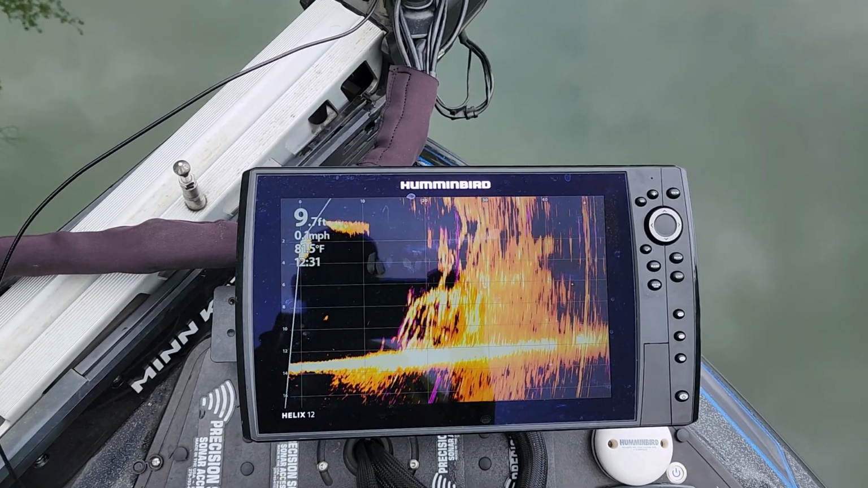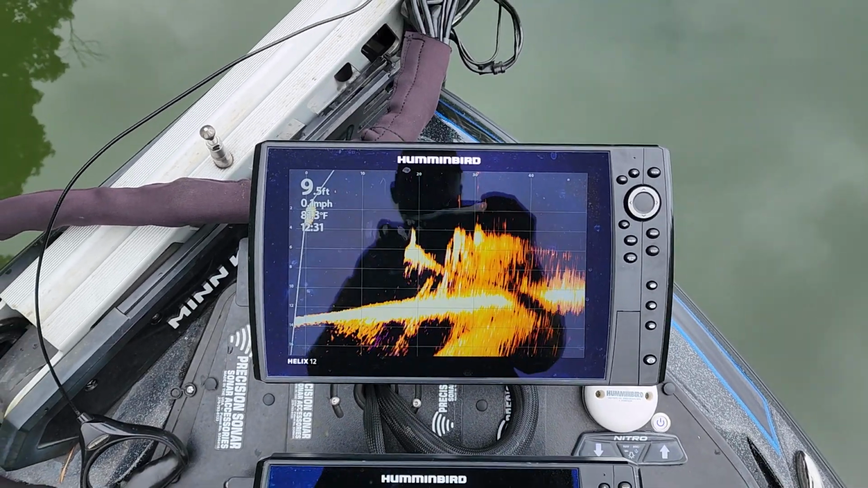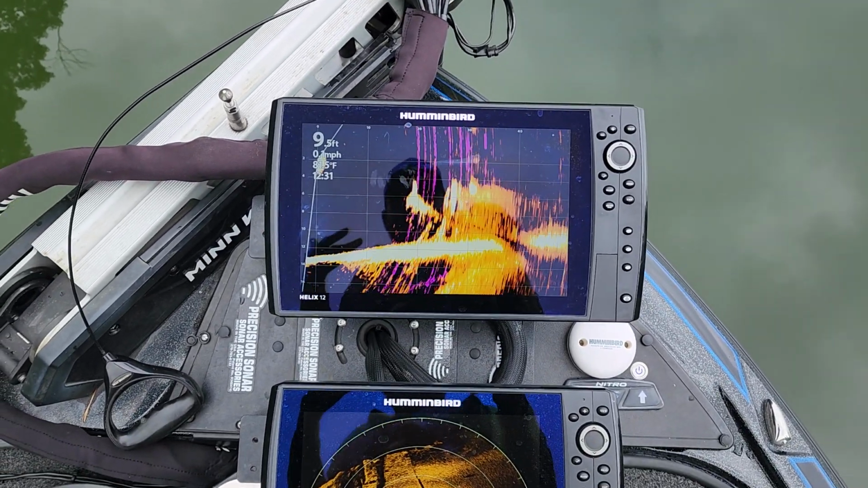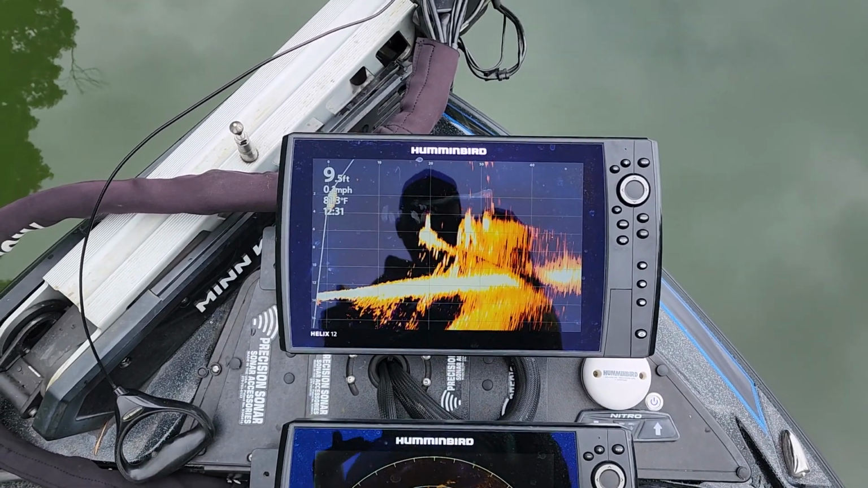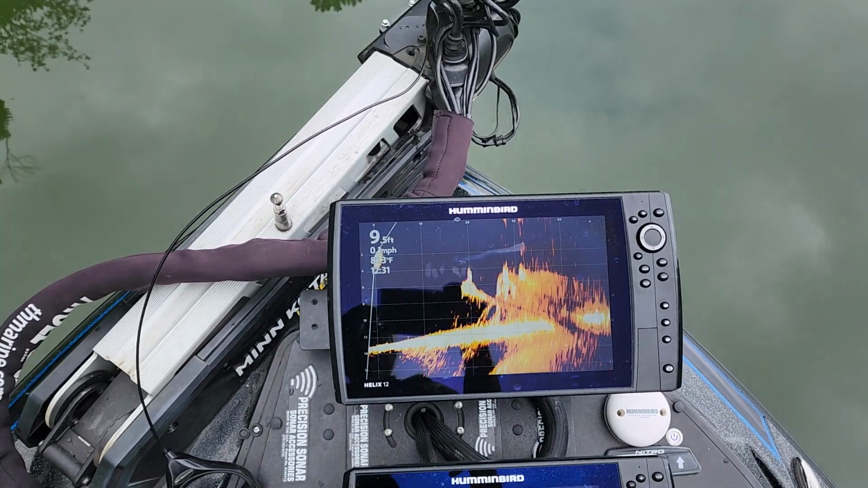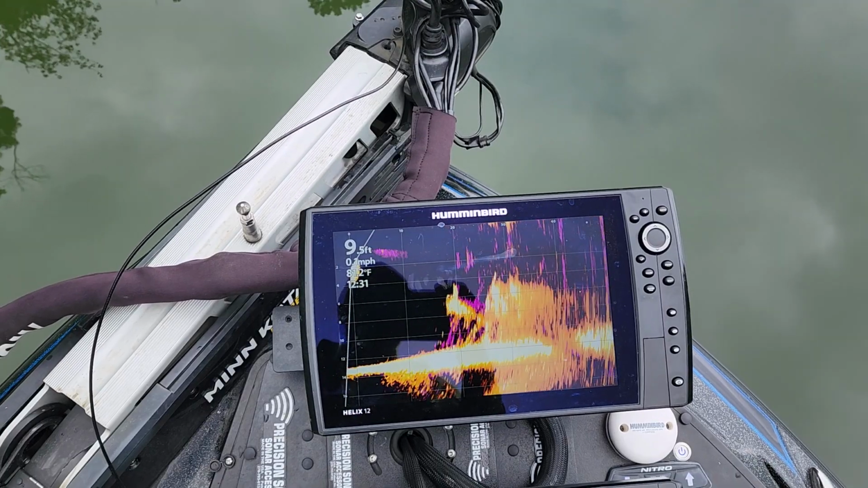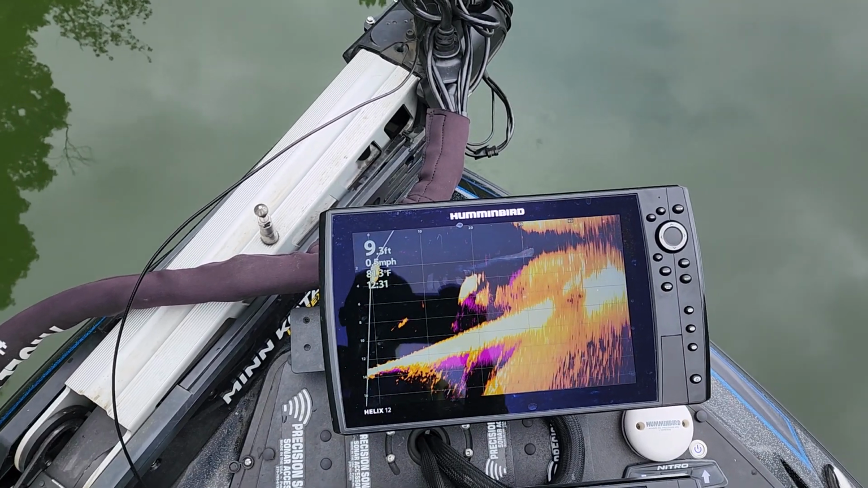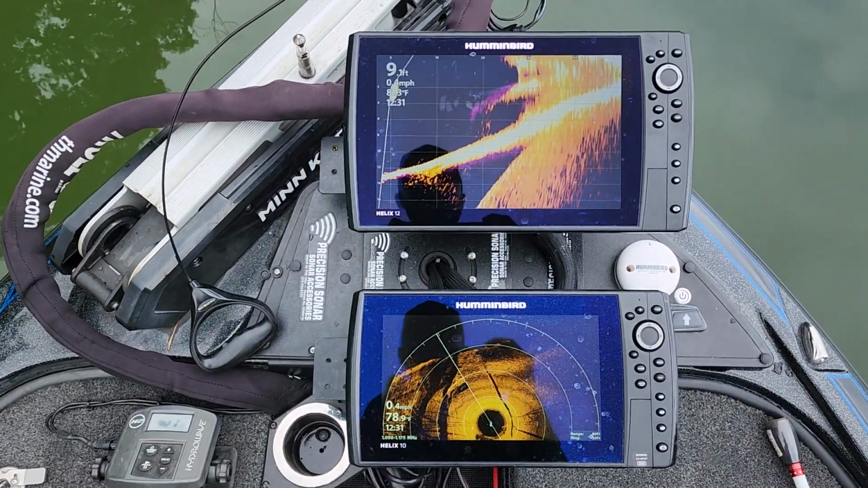Look at that right there, guys. Hopefully you know how to read that on the screen. I could take a little bit more time and get that even clearer than what it is, but as long as I can see and decipher what I need in order to locate those fish and try to catch them, then I'm good as far as the clarity of the screen. Let me pan around a little bit more. Actually, let me get that 360 in that shot also so you guys can see that.